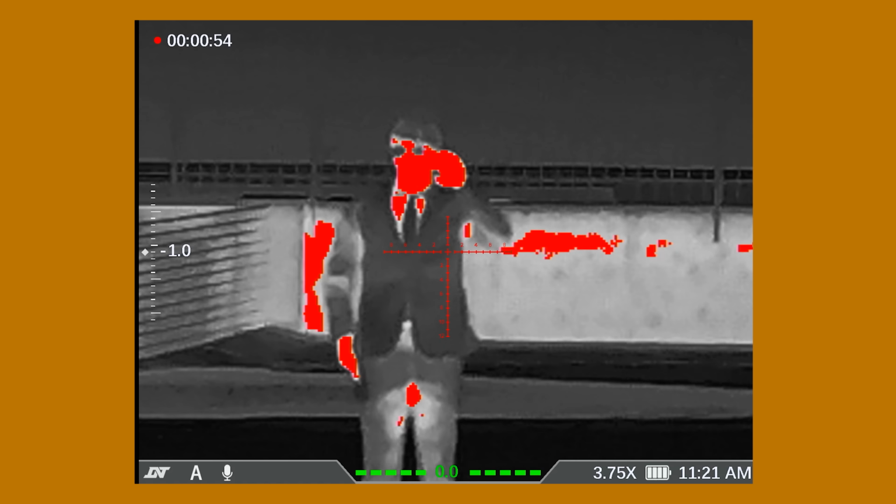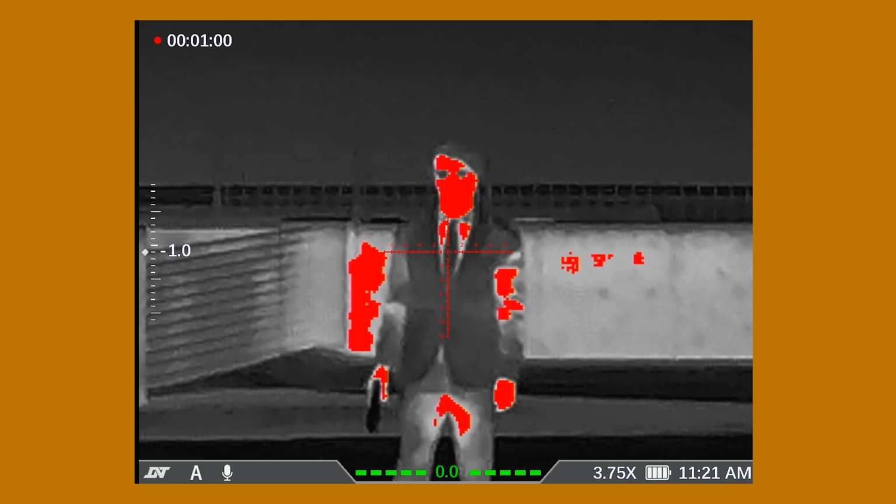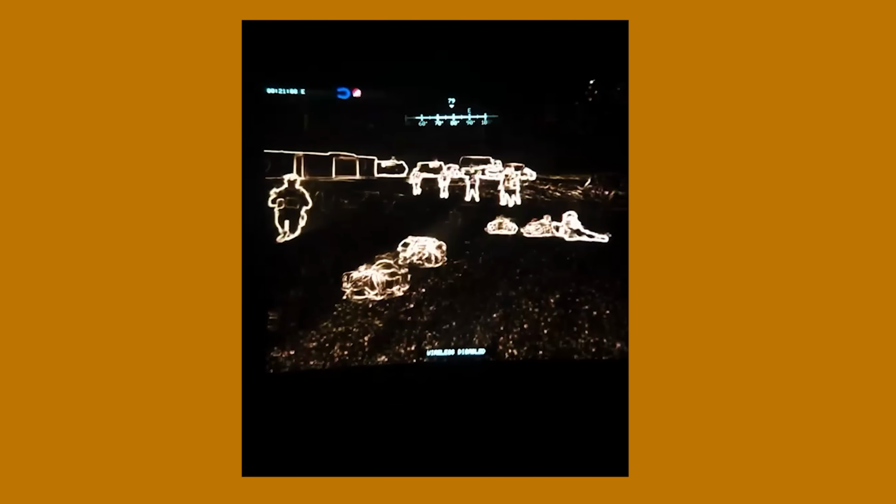One thing you're seeing more and more of is this highlight detection. So on this scope, those portions are red. You typically see that for things like people or cars. It's fairly basic on a civilian-grade thermal like this one, but on things like fusion optics the military uses like ENVGs, it can identify and outline specific shapes and targets in a way that preserves the detail of night vision while keeping the easy ident of thermals.